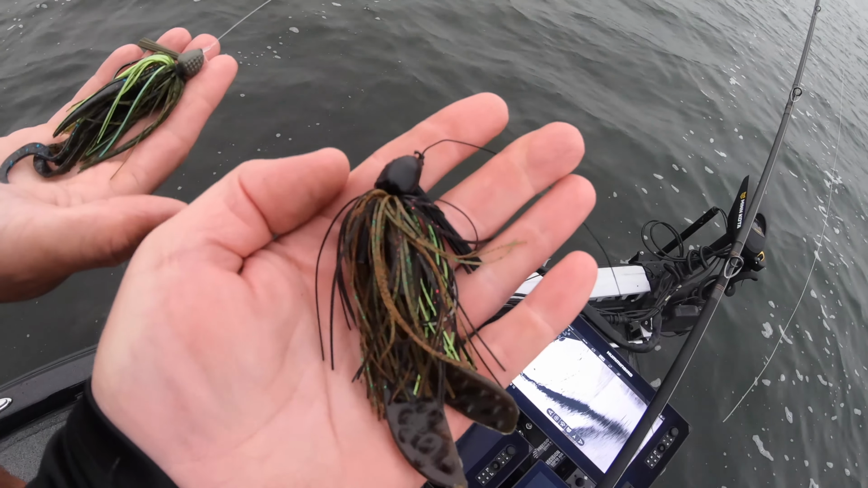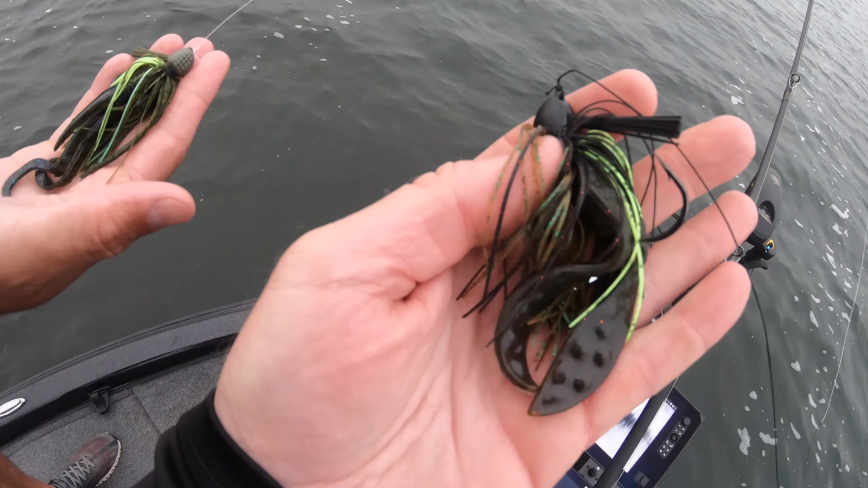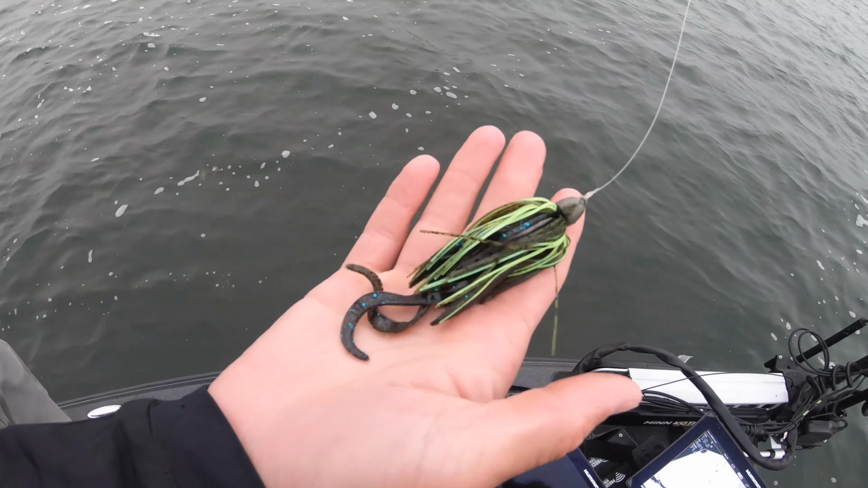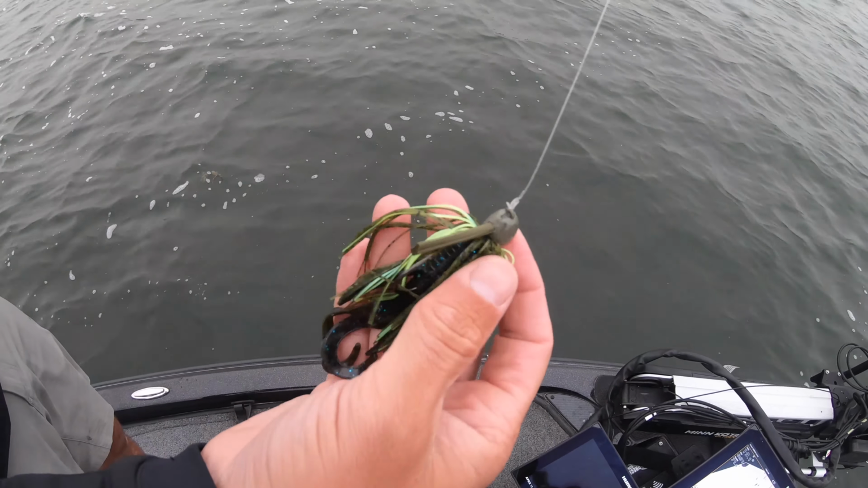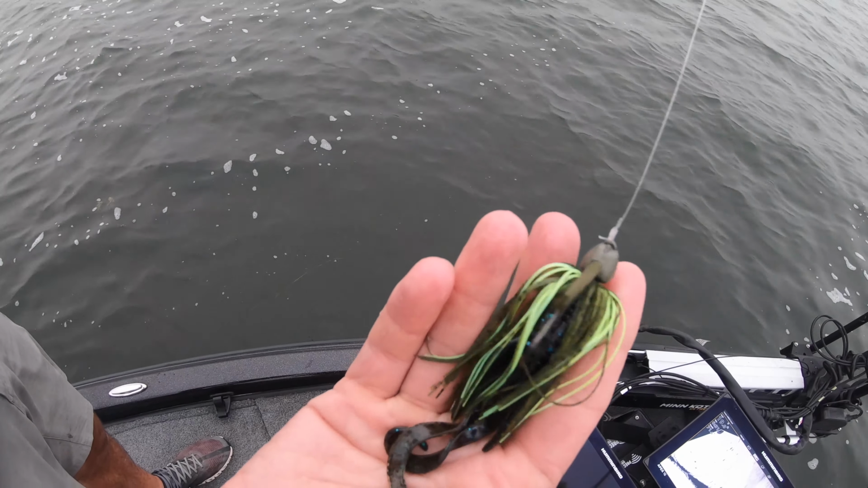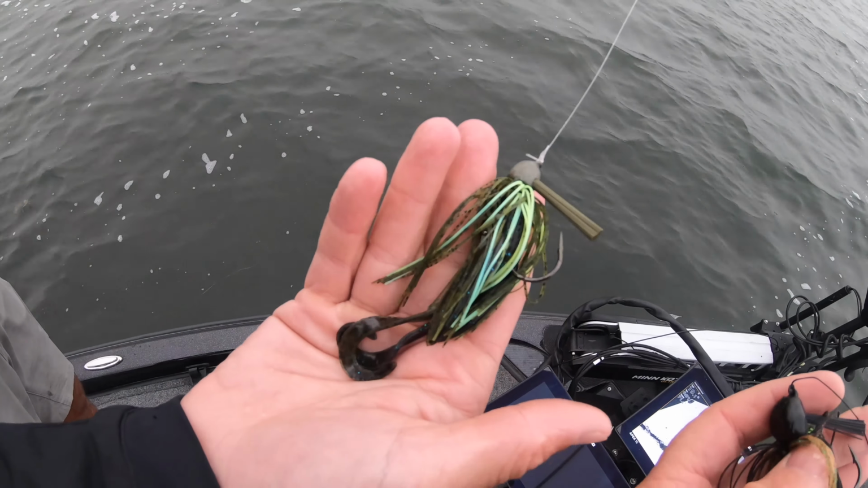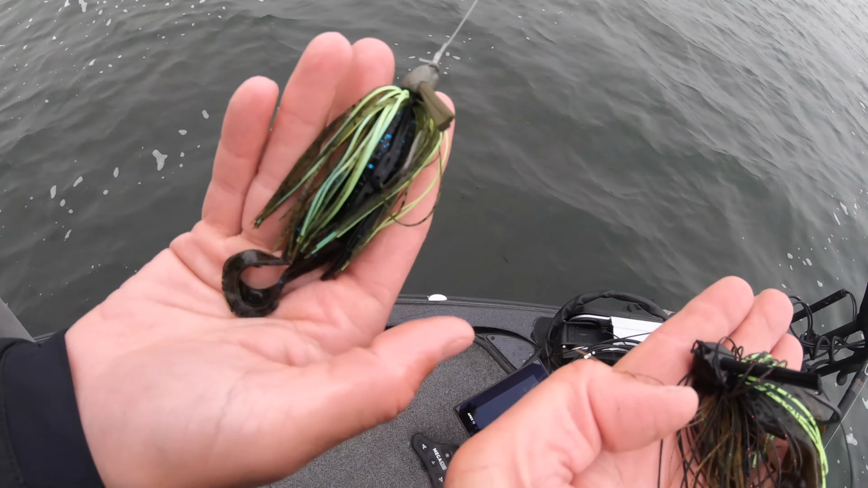Okay, so here's a quick look at what we're throwing here. I'm going to start with the 3/4 ounce plastic chunk. Alright, and I'm going to go with the lighter version. This is typically what I'd skip docks with, the 3/8 ounce. But we're going to try it offshore here. I might have to bump up to a half with the wind we got, and a bigger profile, but we're gonna give it a try.